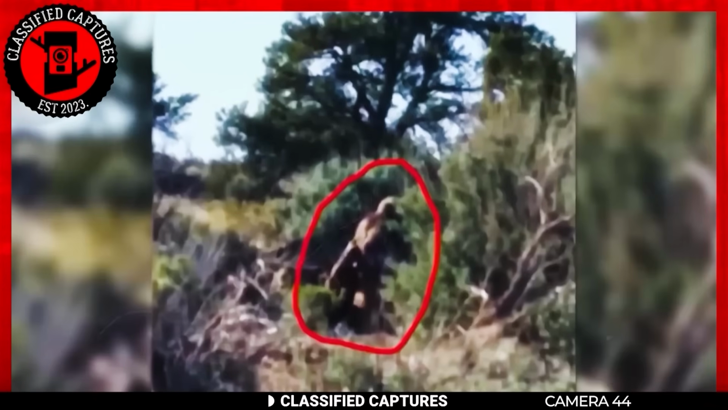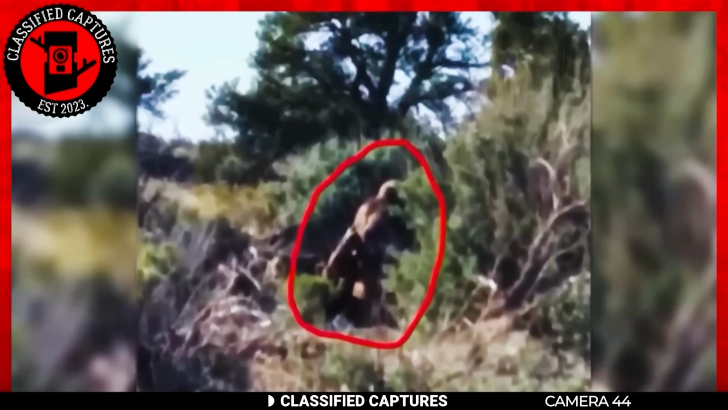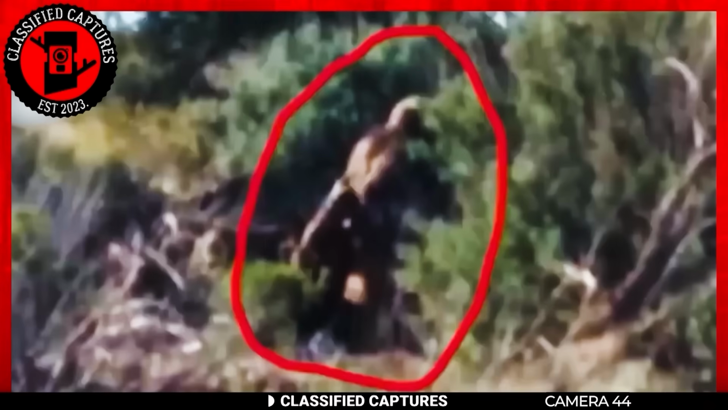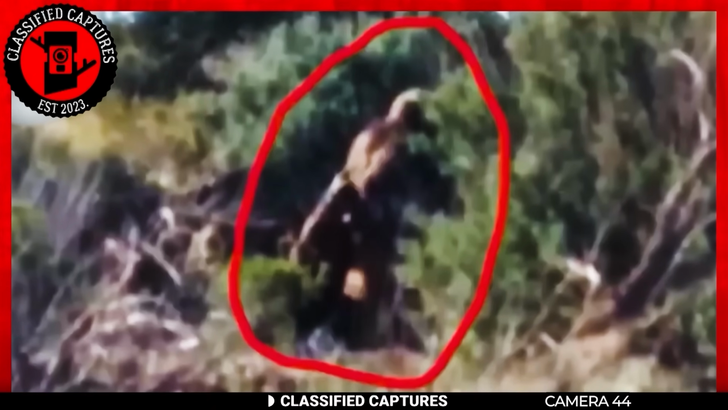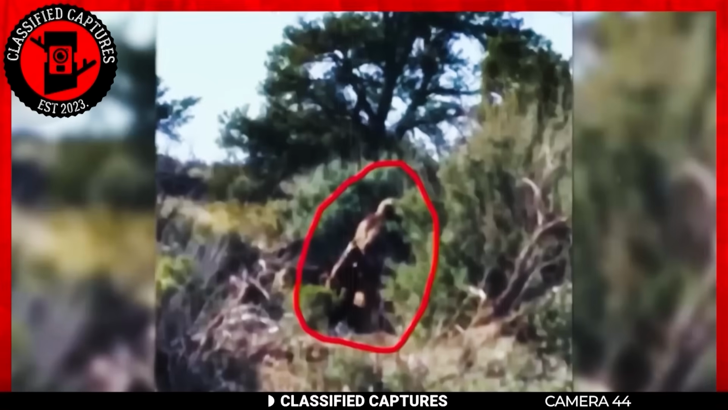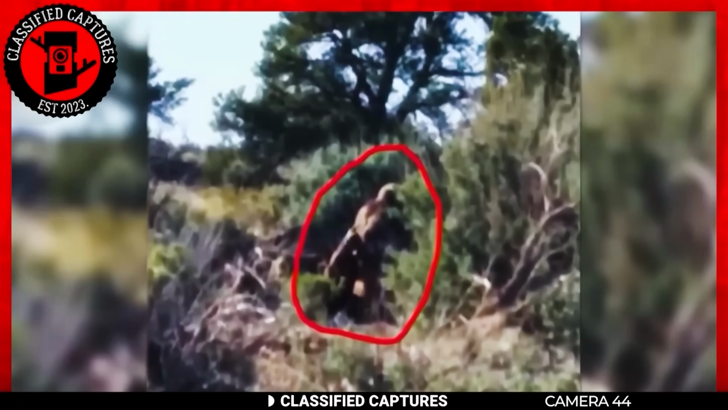Some adventurous souls suggest that what we are seeing here is none other than the elusive Sasquatch crouched down on the ground. After all, these creatures are known for their significant size. But wait, there's a twist in the tale. This particular one is much smaller compared to what our expectation of a Sasquatch is.